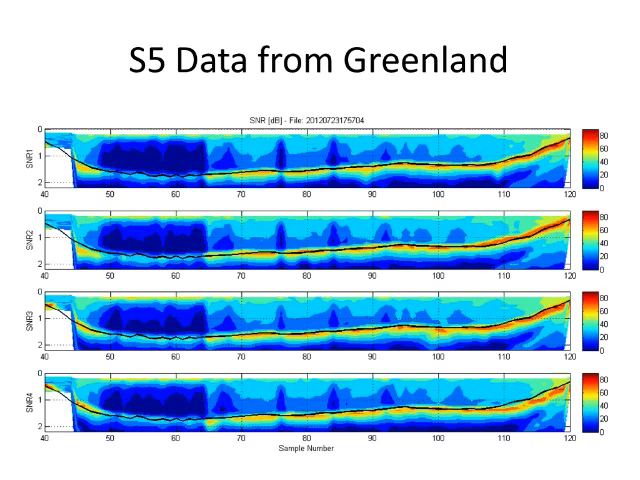What you have here is a color map contour of your SNR for beam number 1, which is the top graph, and then beams 2, 3, and 4. This is the scale in decibels for SNR.